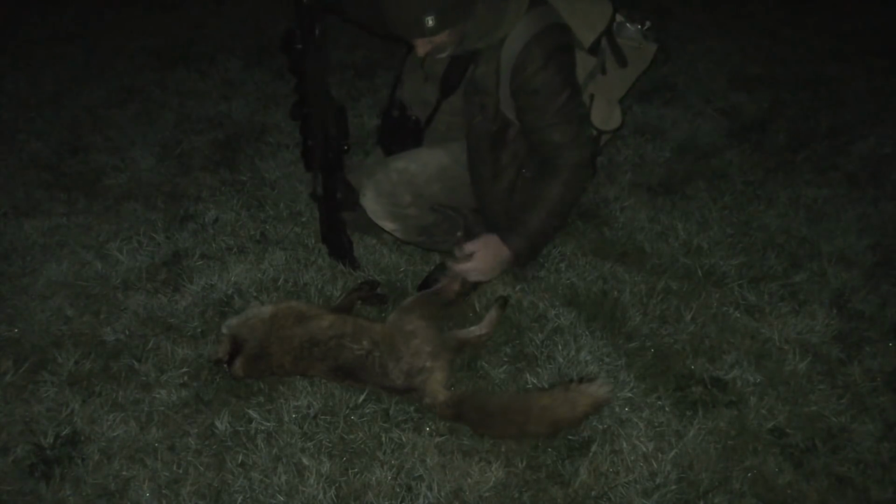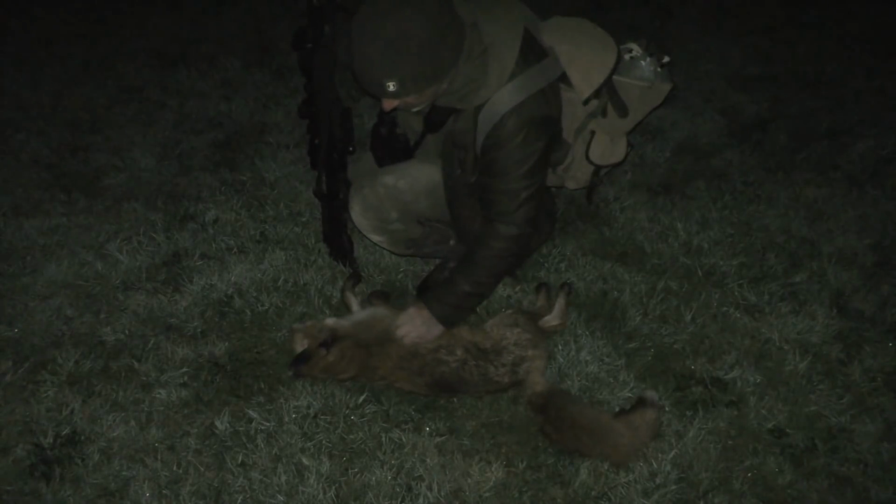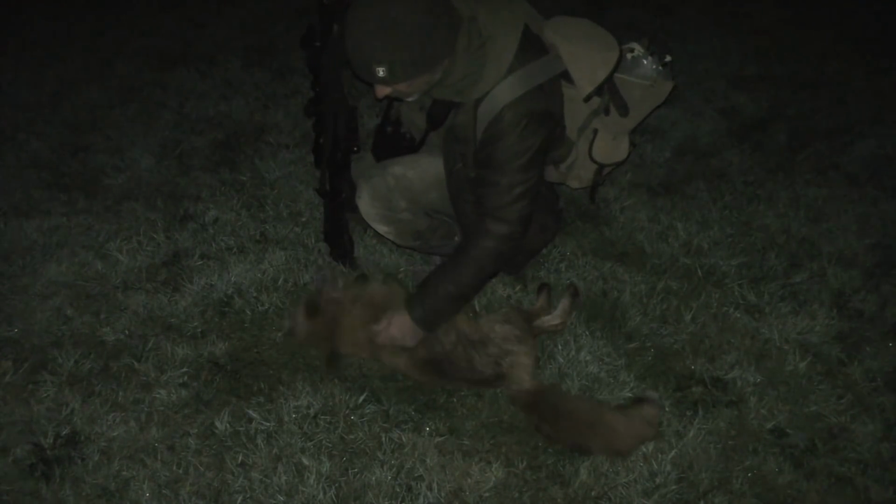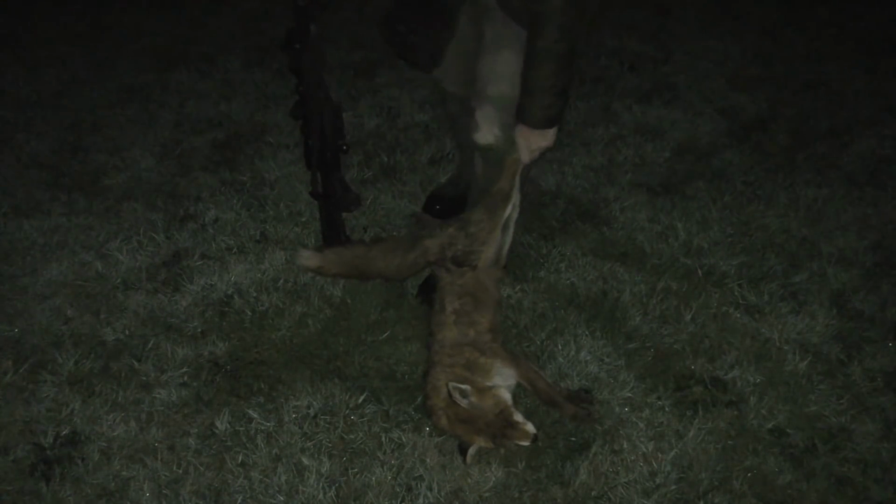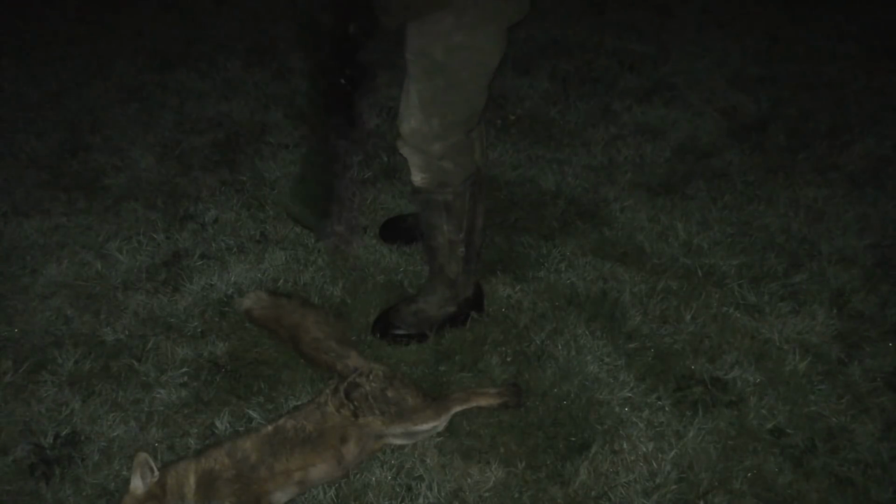Right, so that was the first one then. That's a vixen, and that's just had her in the neck basically. So she didn't know anything about that. It's a good sized fox as well. Nice fox that. Good, that was the first one. We can have a look and see if we can find the other one.